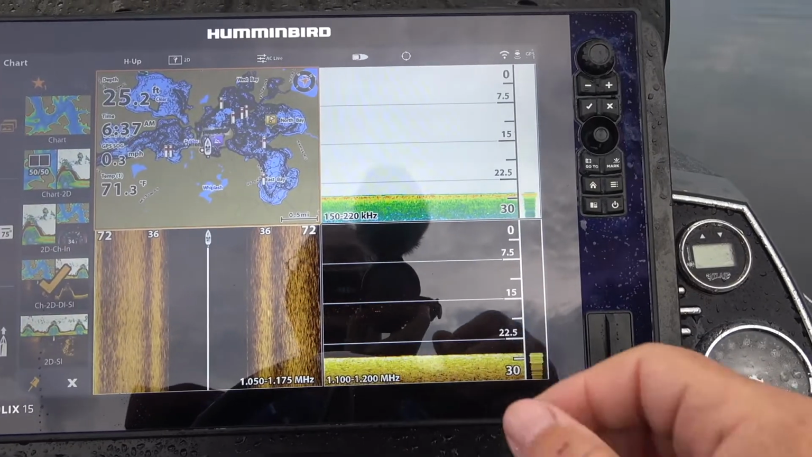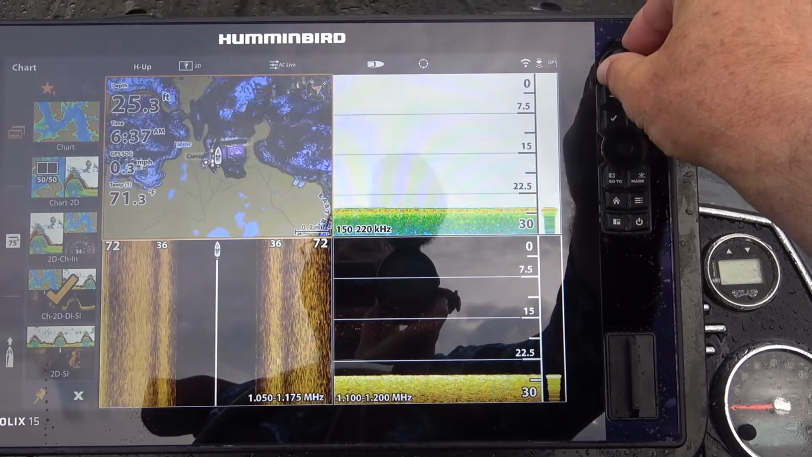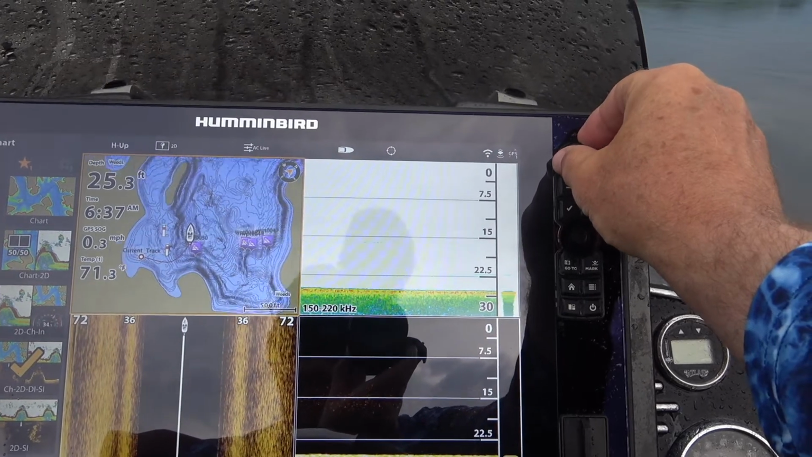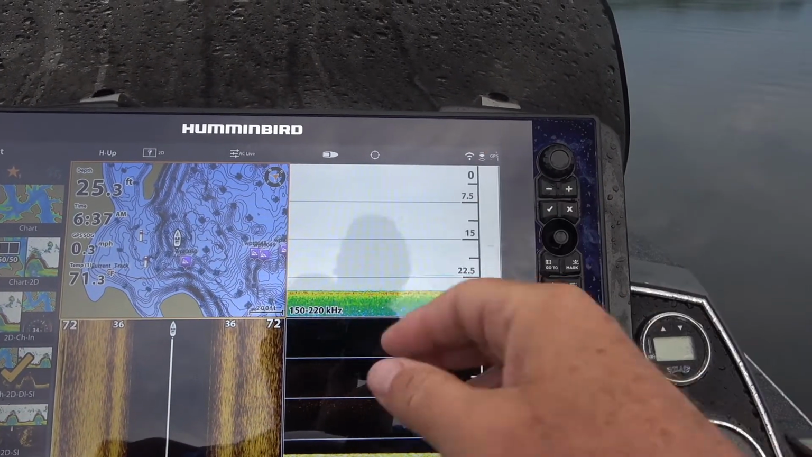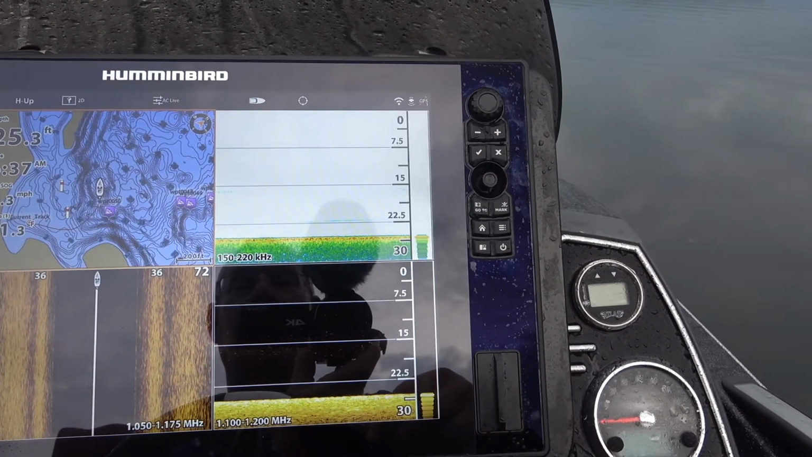Okay, so with this map in, I'm getting a lot of detail, and as I zoom in, this is an HD map, and so these are 1 foot intervals. Now you can see I've got a few waypoints out here already, but I'll show you how to create those. But the first thing I want to do is make sure that the depth is correct.